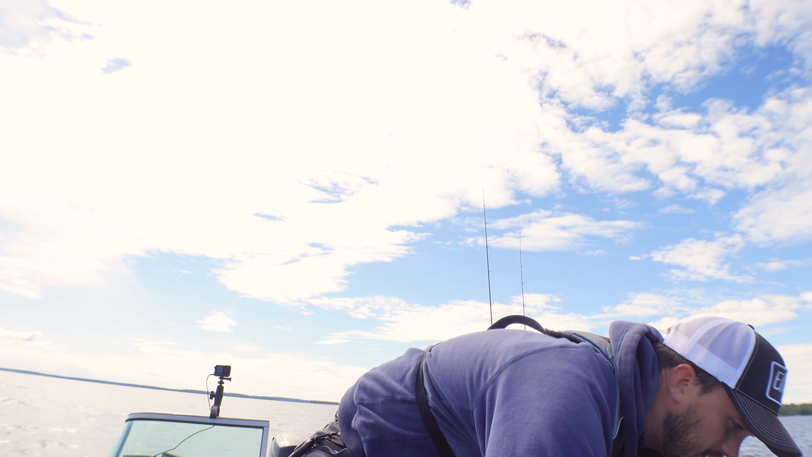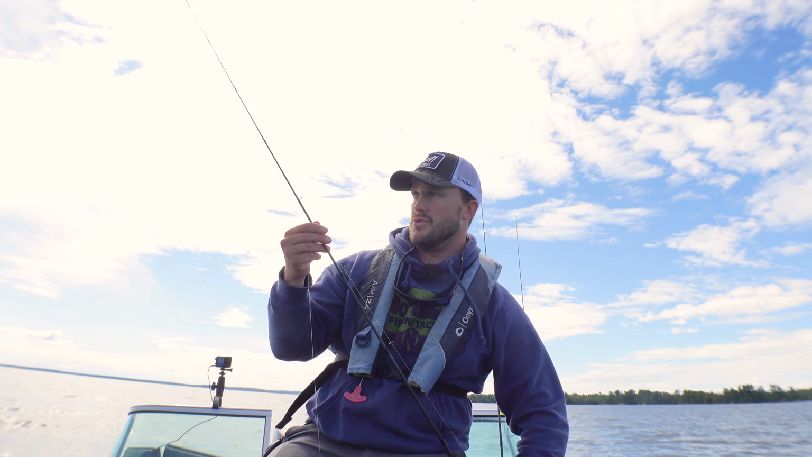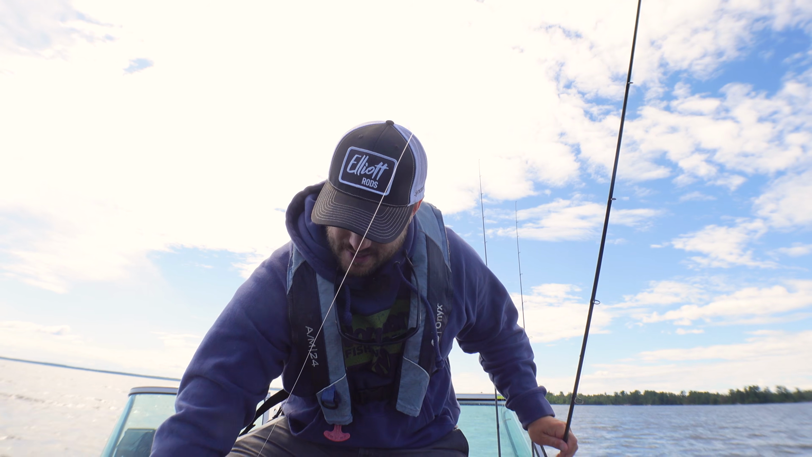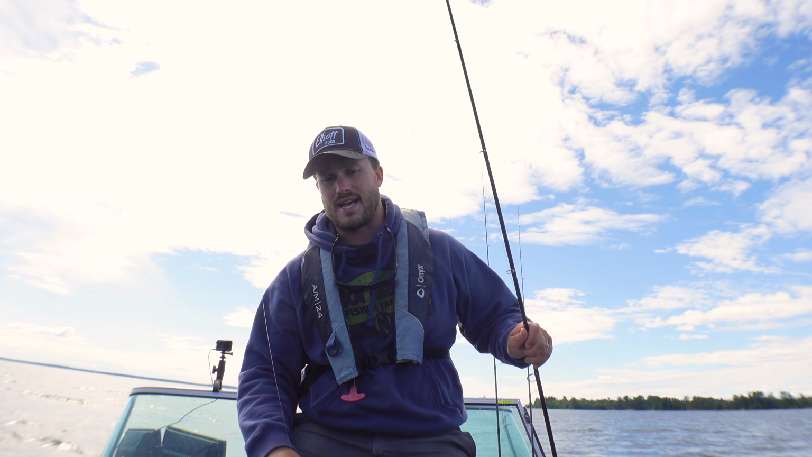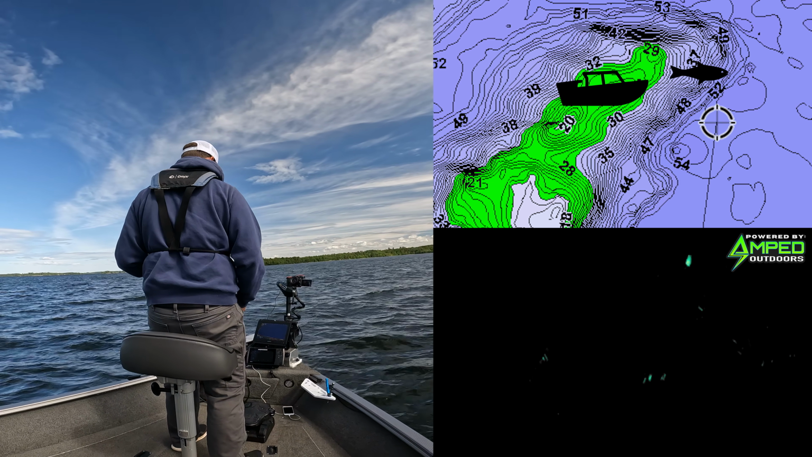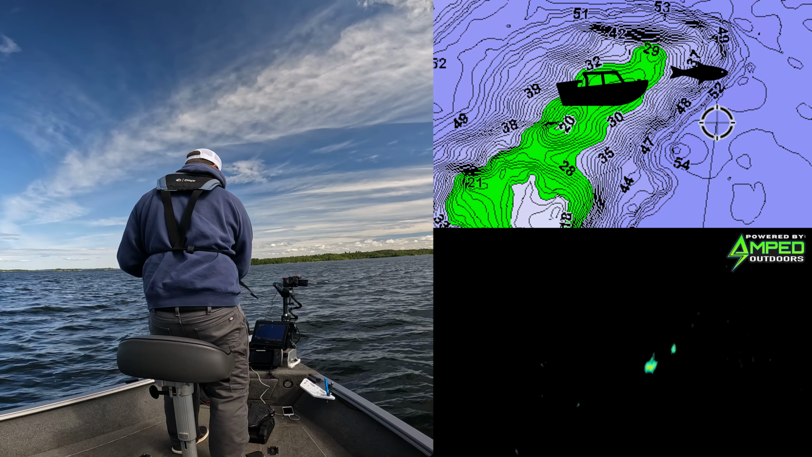I'm also going to talk about some of the situations where I will use different baits. Obviously this is the one that I was just talking about, that smelt leaderhead and paddle shad. This is one that I'm throwing over fish that are a little bit bigger and a little bit more up off bottom, just rolling it over top of their heads.